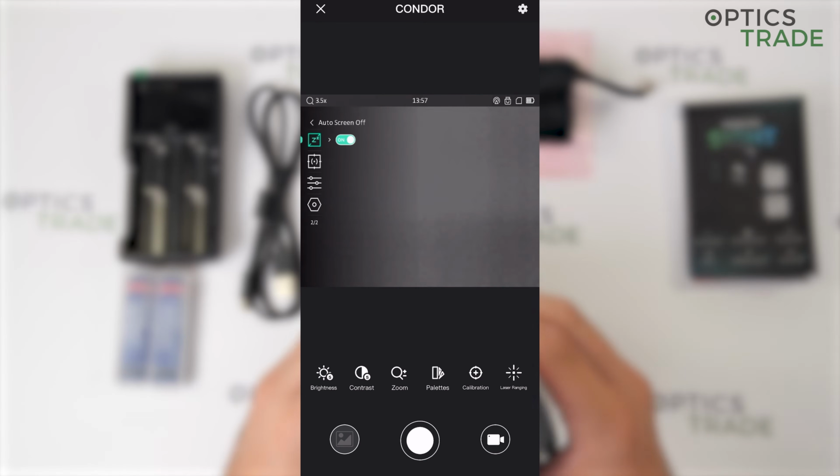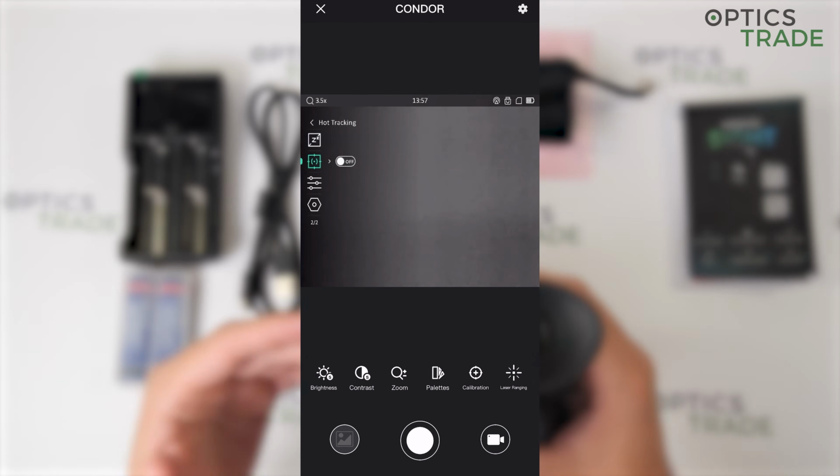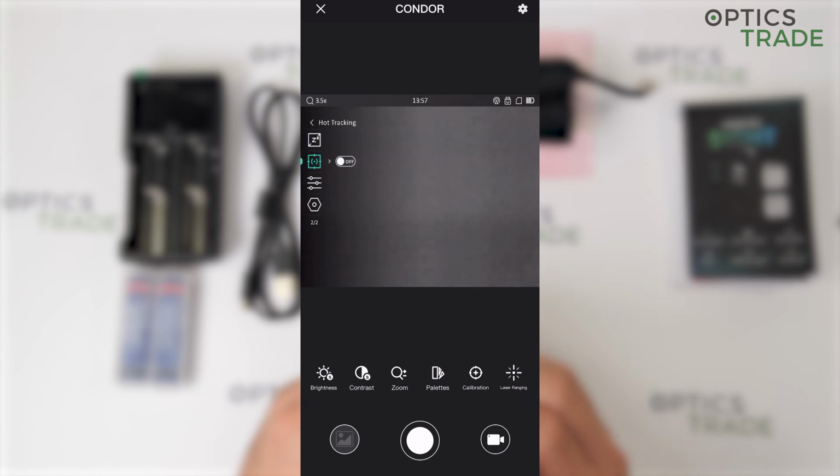Then automatic screen off, which I would recommend, because of that you can save the battery life. Then we have the hot tracking, so you get a dot in the image which is where the hottest point in your image is.